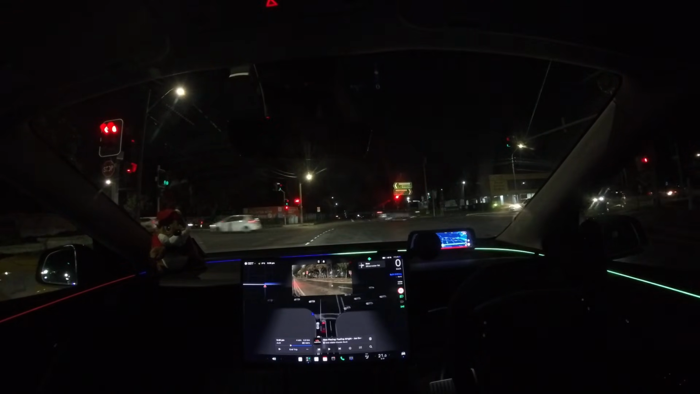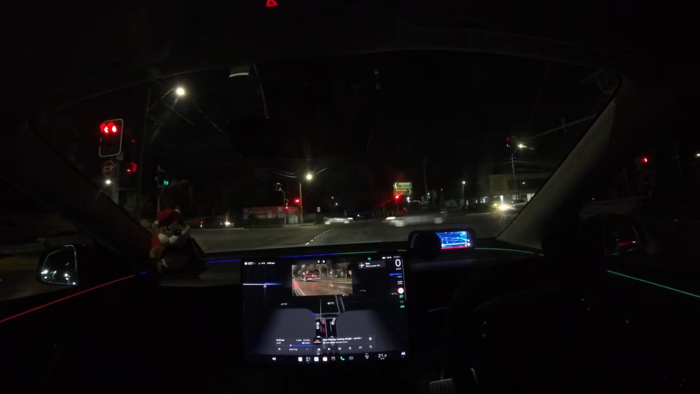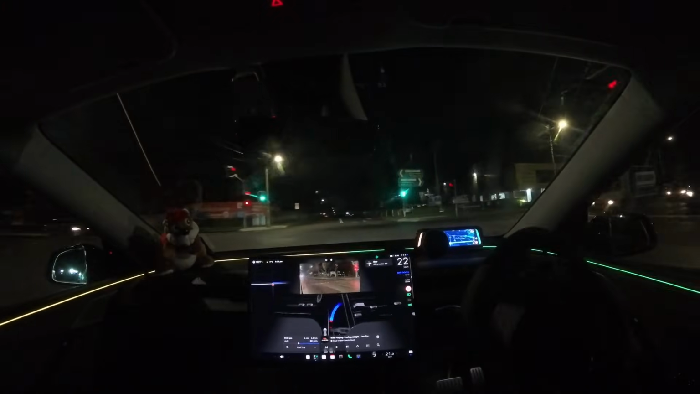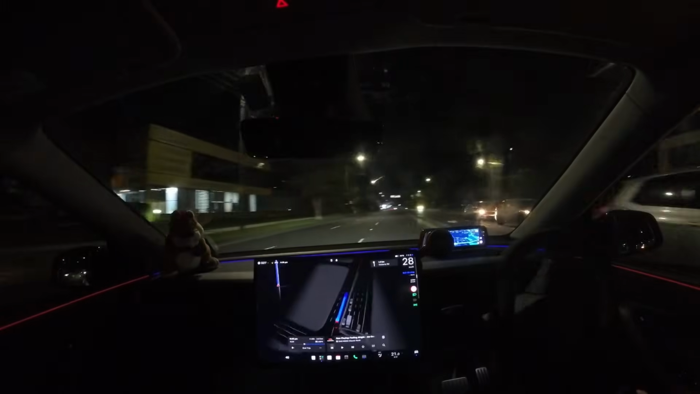There was that weird right turn there where there's no cars and it just freaked out. Compared to V13 at the moment, in this type of mixed traffic at night, I'm going to give it maybe an 8.